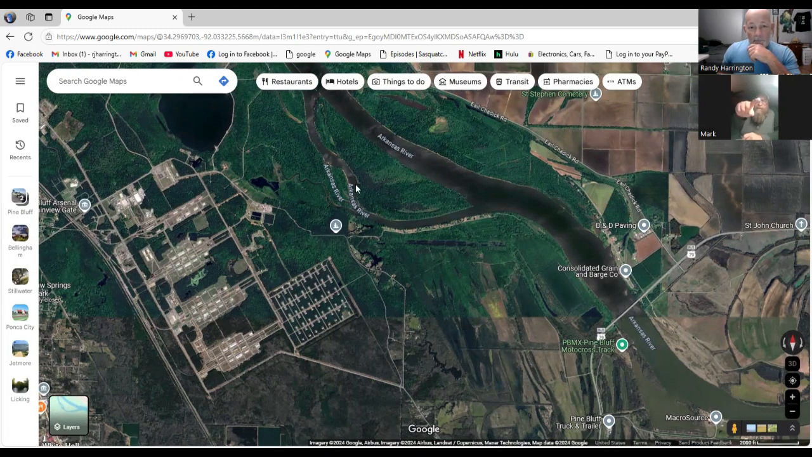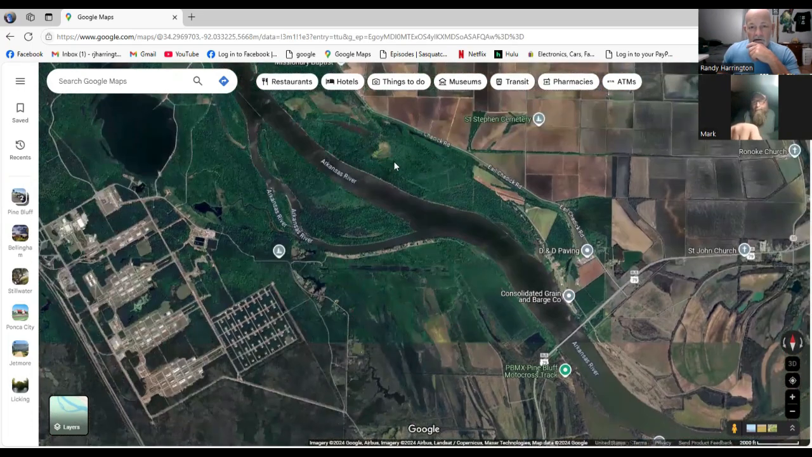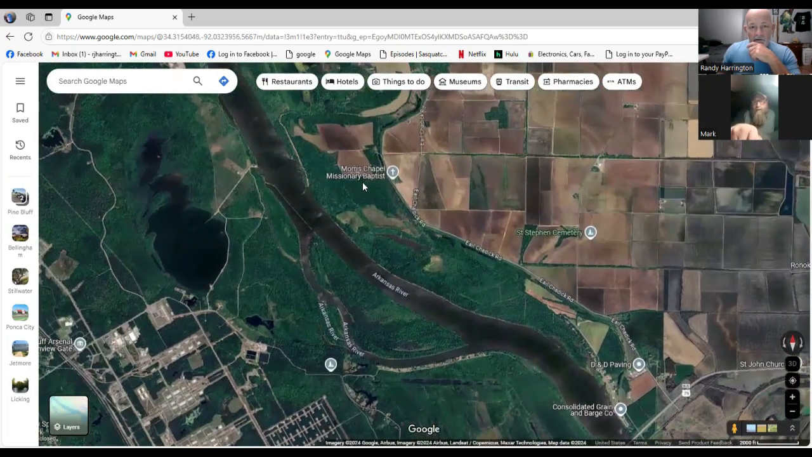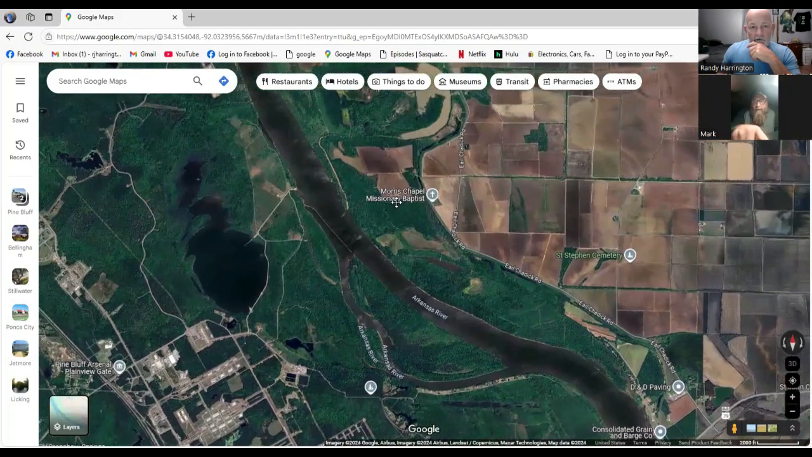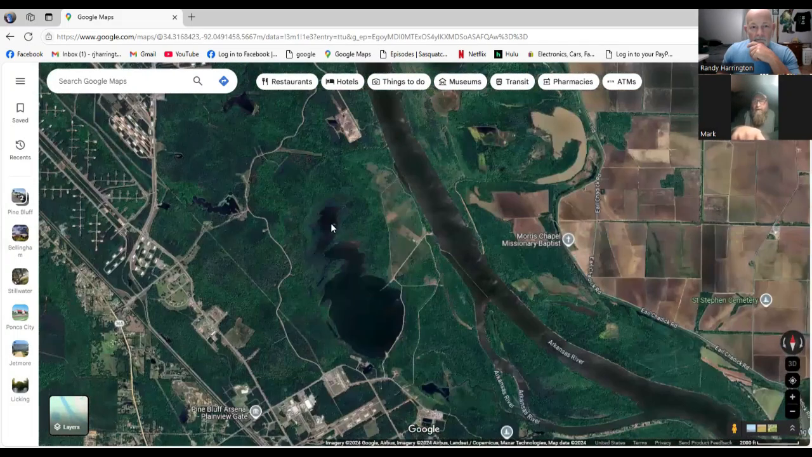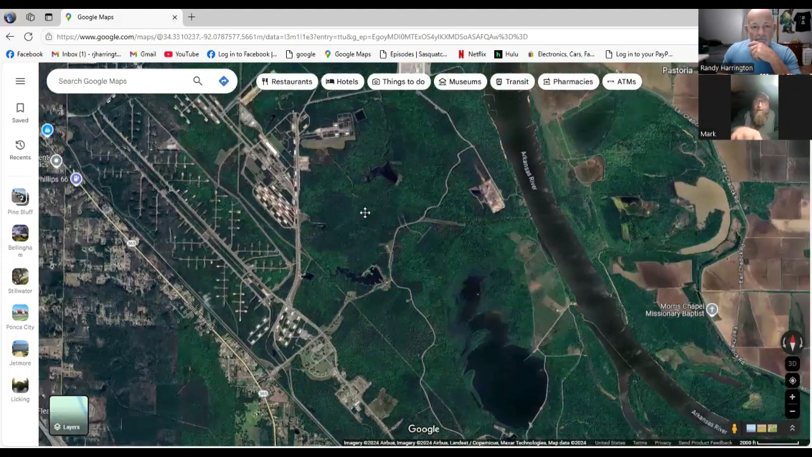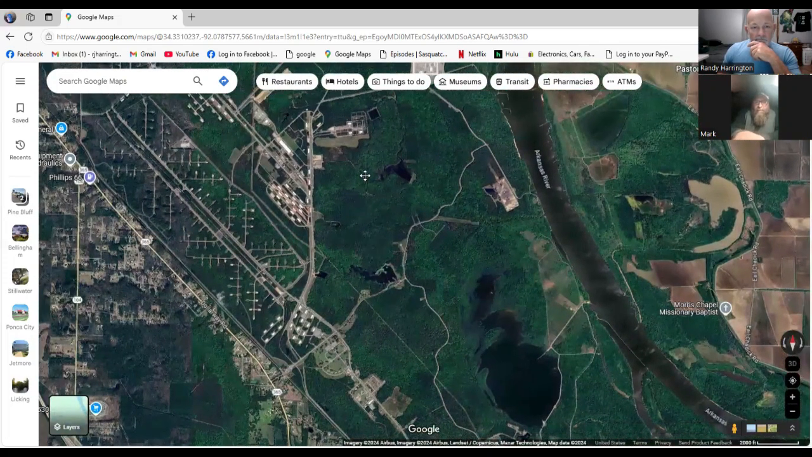So is this where your operations were taking place? Yeah. If you'll pan to the north, the other way, and come back to the west a little bit. Yeah, keep coming. You're getting into the area right there. Take your cursor over.